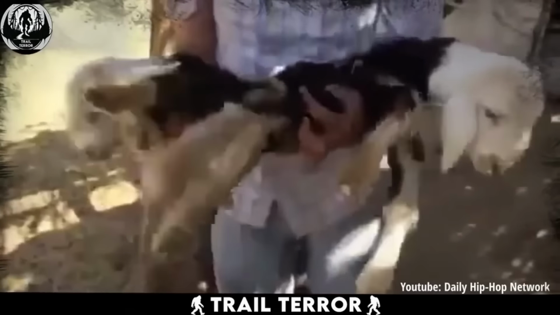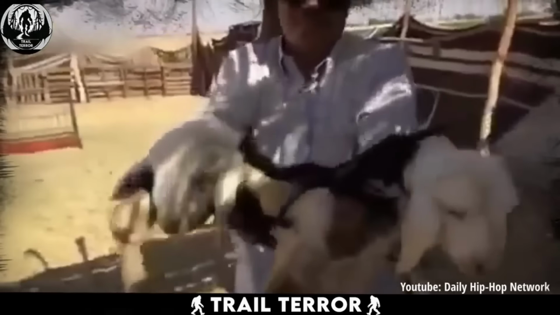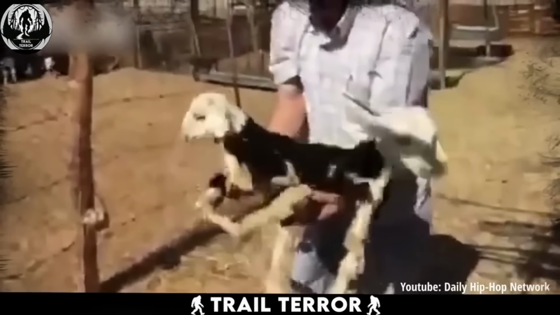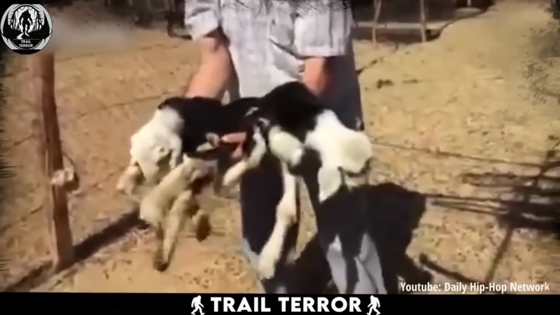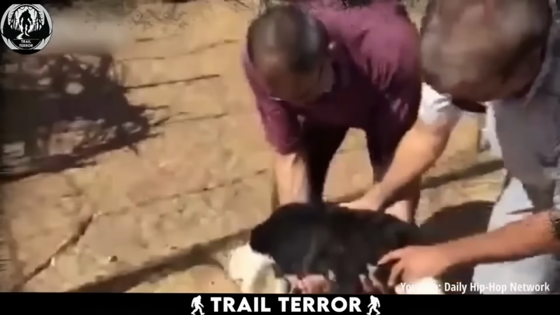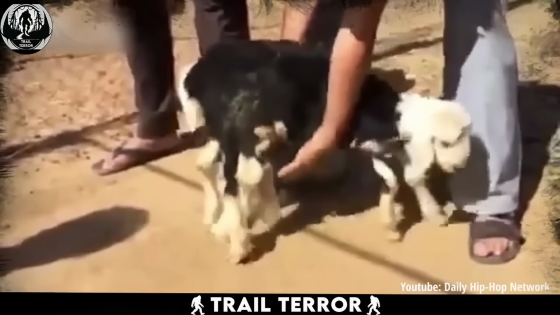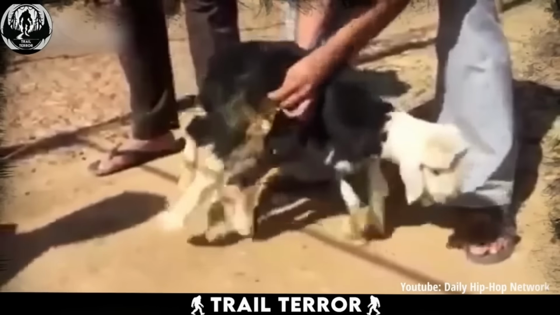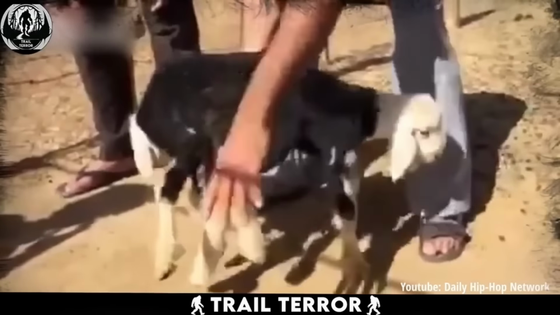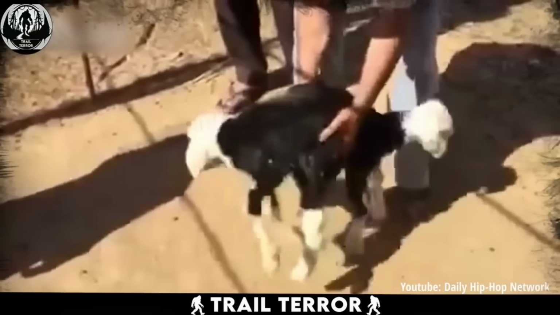Yes. 2 heads and 6 legs. You have to see it to believe it. How is this even possible? A rare mutation, a scientific mix-up, or something even stranger, a creature right out of myth? This completely challenges our understanding of biology. The poor thing. Each head pulling it in a different direction, getting nowhere. Nature can be truly wondrous, but this feels cruel, and it leaves you wondering about the future of this little goat.